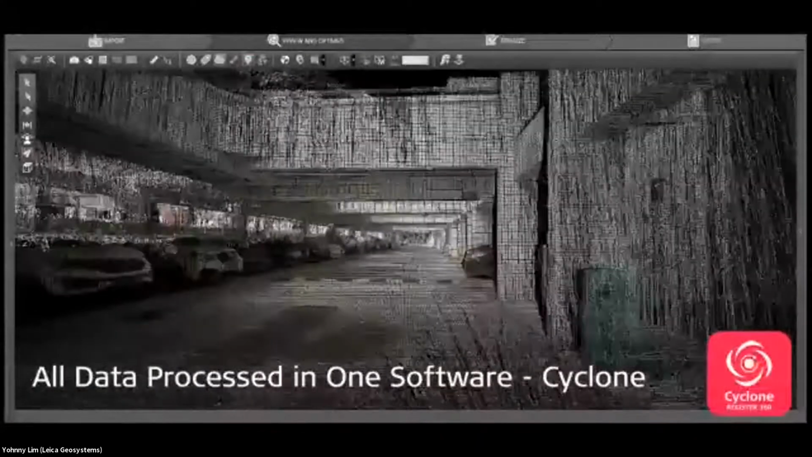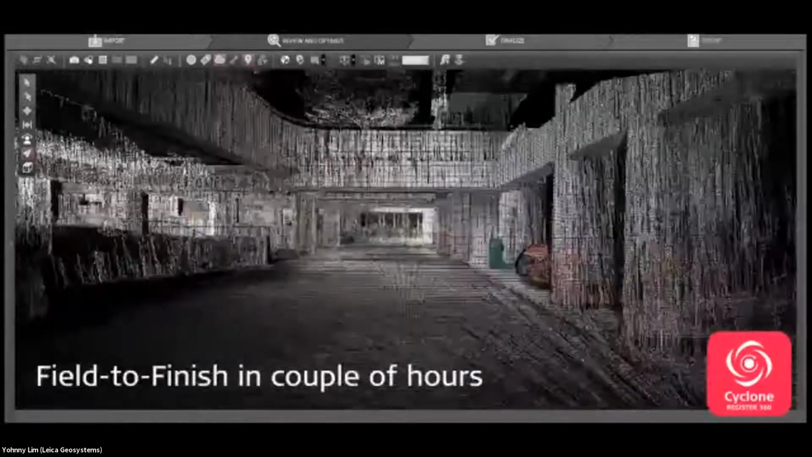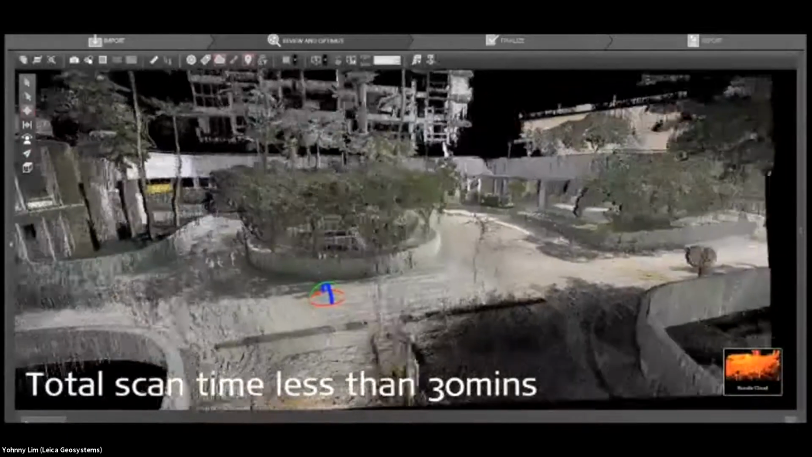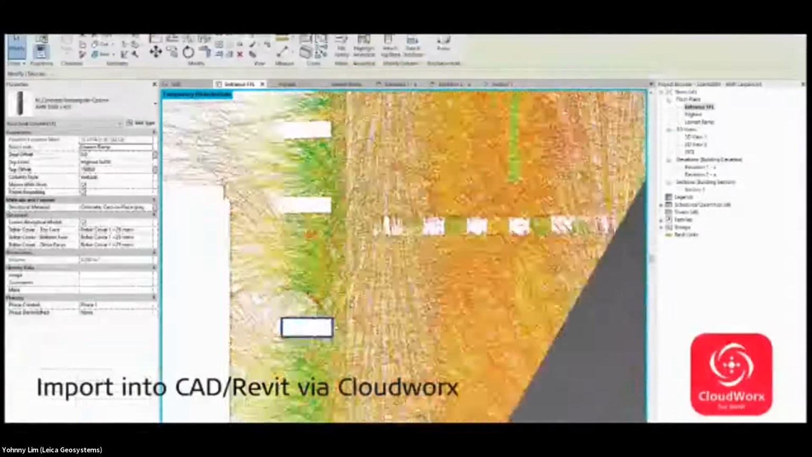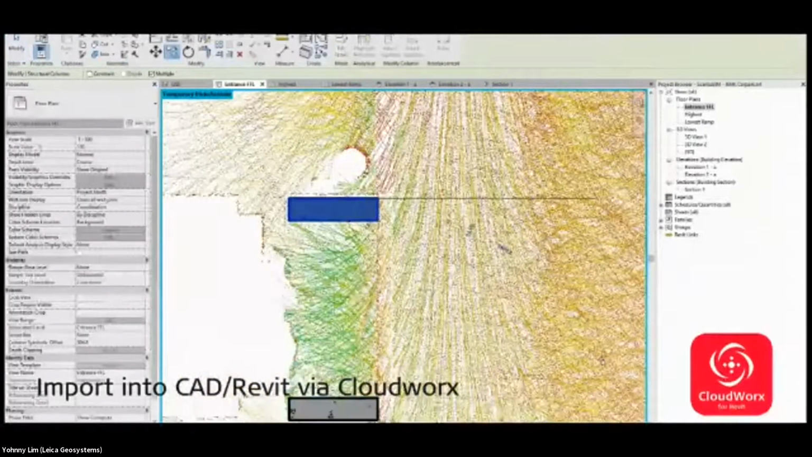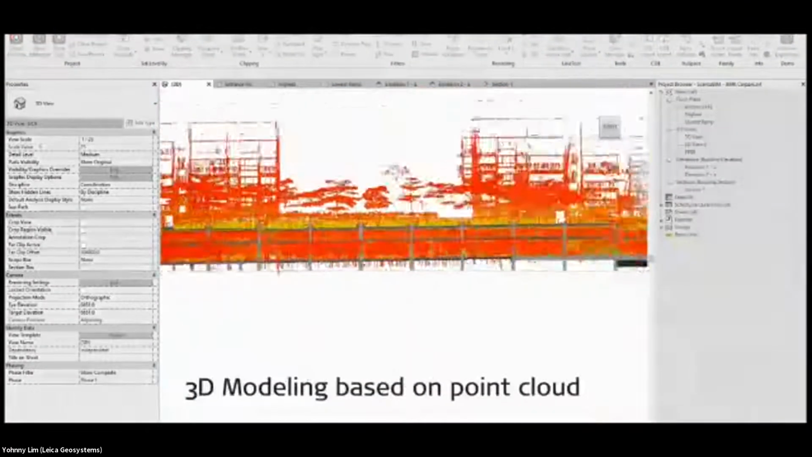Okay, so what we see now is actually processed point cloud data captured by the Cyclone software. So the total scan time taken to complete this scan of the multi-level car park is actually less than 30 minutes, and we can achieve as high as 2 cm accuracy. And this data is actually good enough for 3D modeling. So what we see here now is actually the point cloud data modeled in Revit using the CloudWorks plugin.